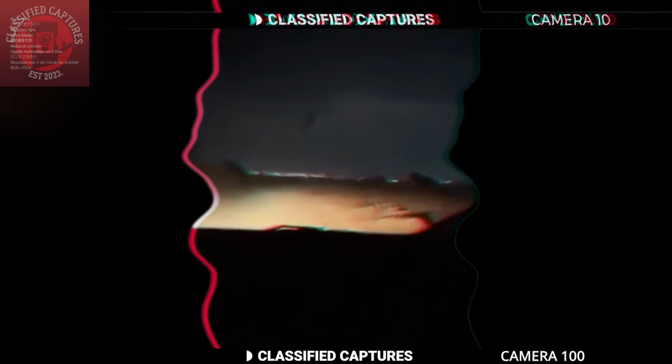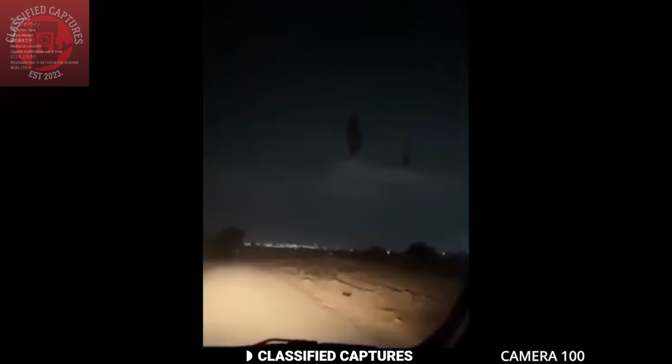A man was driving home late one night when he encountered something truly bizarre in the sky. Suspended in mid-air was a tall, dark figure, its form eerily still against the backdrop of the night. It was as if a cloaked entity was hovering, defying gravity itself. Shocked and frozen in place, the man grabbed his phone and started filming. The figure had no discernible features, just a shadowy presence looming above.